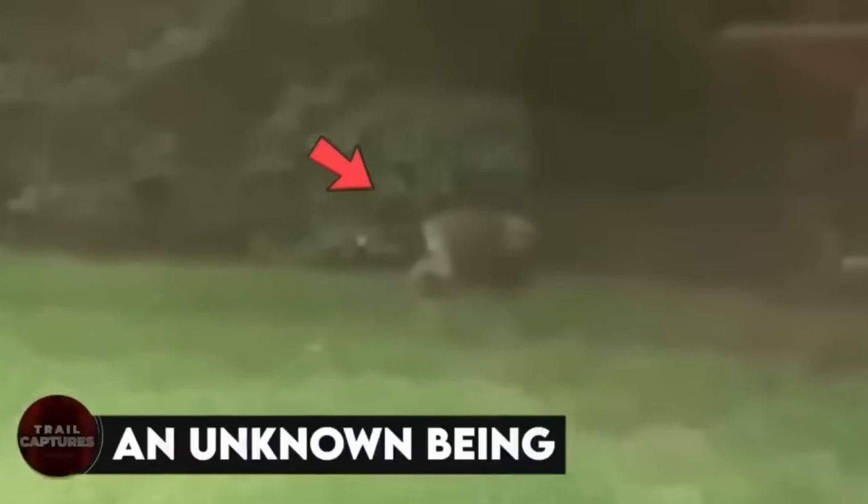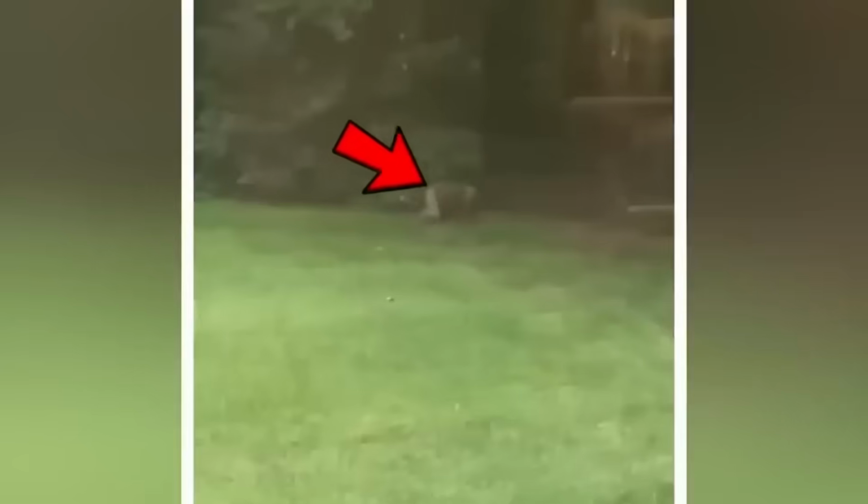An unknown being. At first, I thought it was just a large beaver, but then it started moving, and that was just as weird as anything can be. This video was recorded by a man from a very safe distance. It even looked like the creature didn't even notice someone recording it, or maybe it did and just wanted to move away. Still, the fact that the creature didn't attack the man and went on its way is something to be considered here.